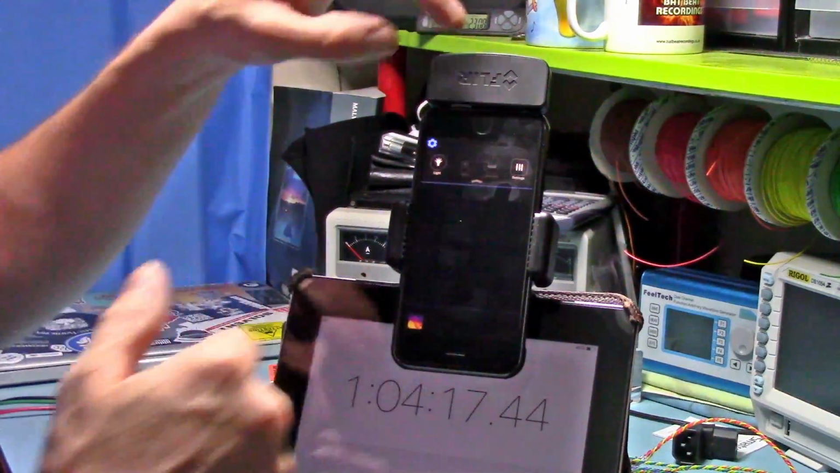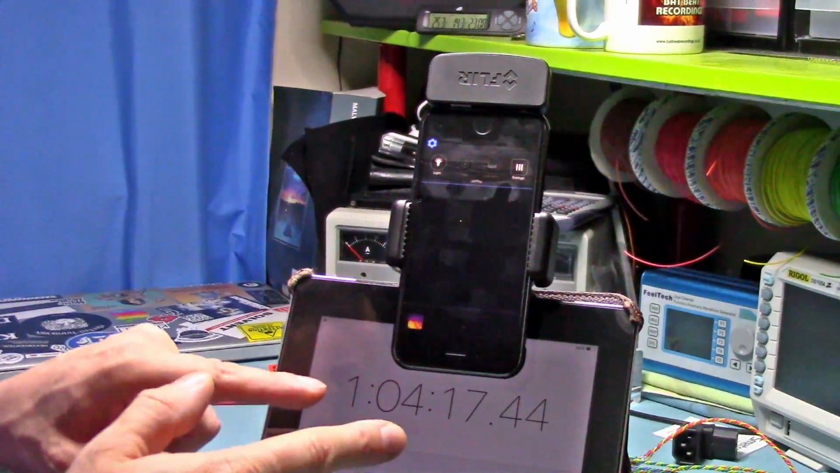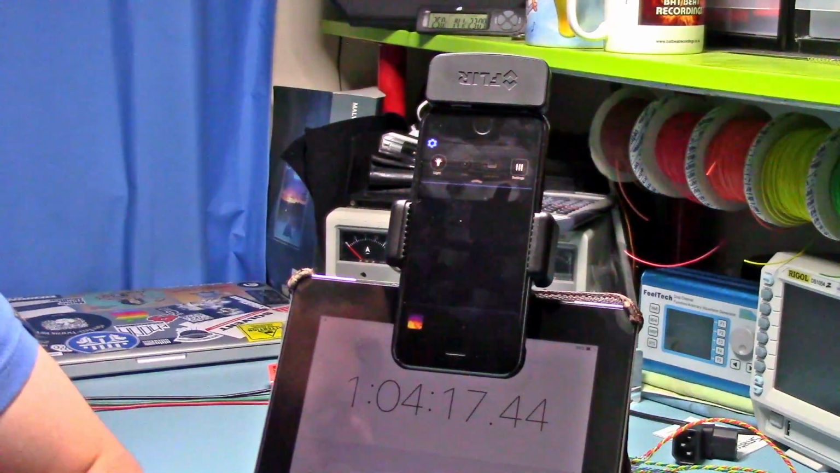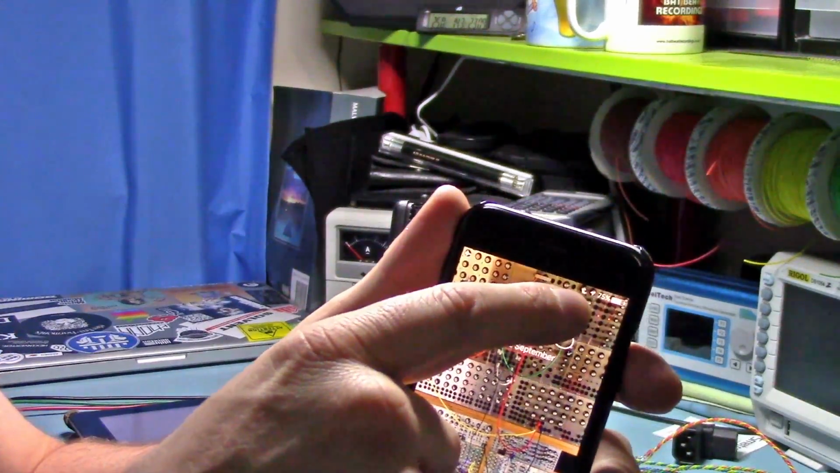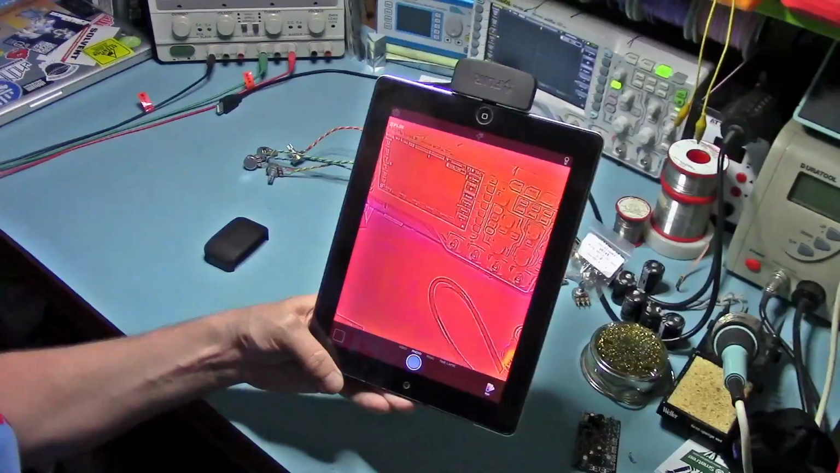Okay, next up I'm going to charge this up now, and I'm going to come back and we're going to run the software on the iPad and just see how that looks. One thing I failed to mention was the battery life in the phone, which I said I would look at. We're at 75%, so from 100% down to 75.